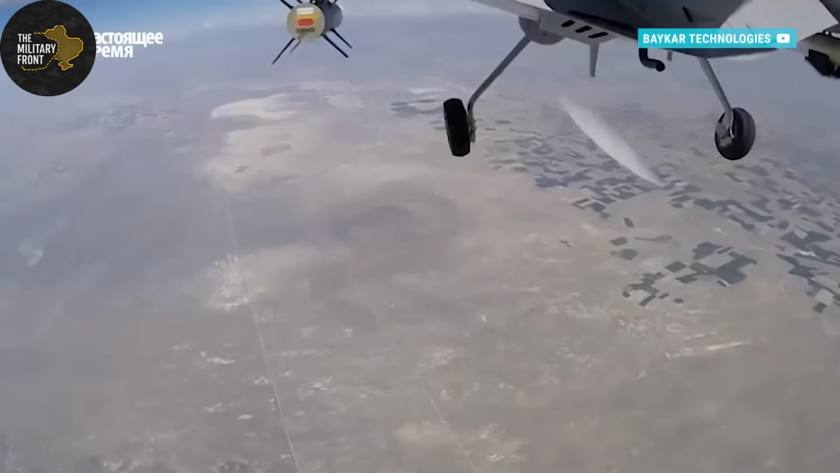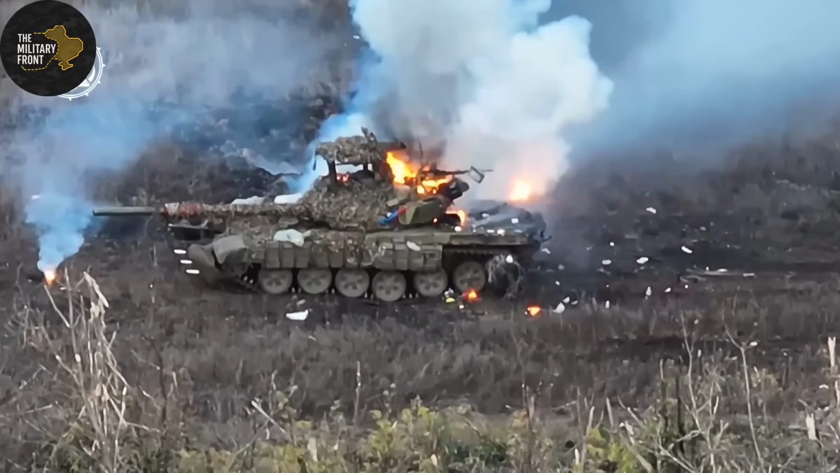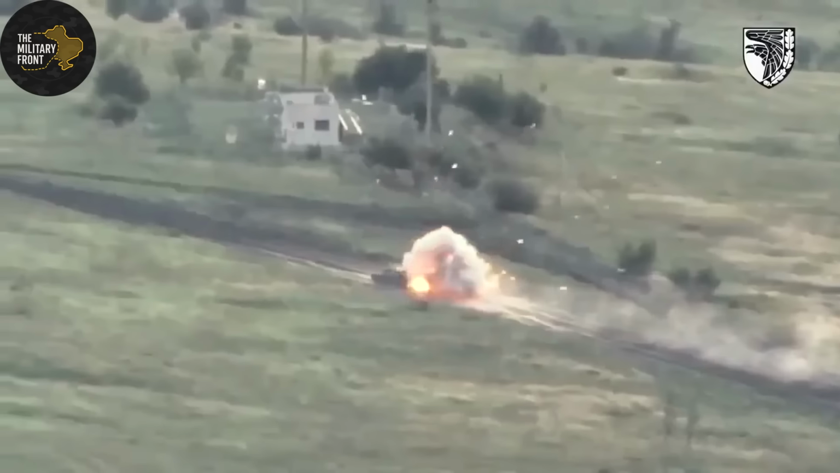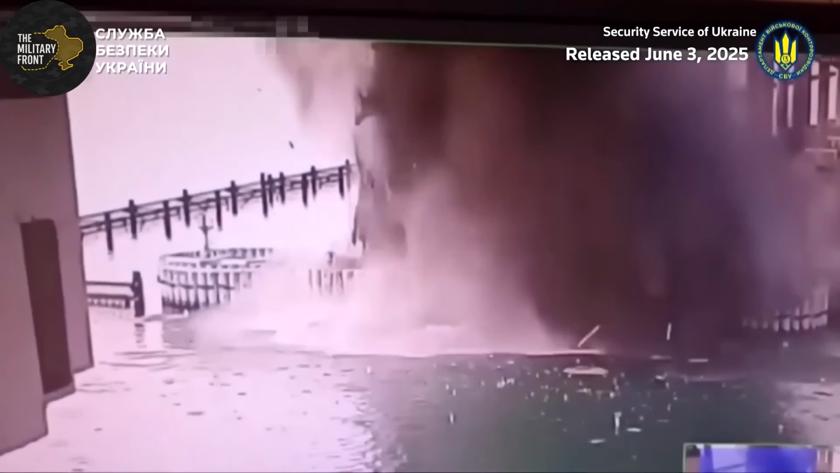Night fell. Ukrainian drone operators received real-time thermal imagery from reconnaissance drones orbiting at altitude. 2 buildings, multiple distinct heat signatures, dozens of targets, high-value concentration of enemy forces. This is what they trained for.